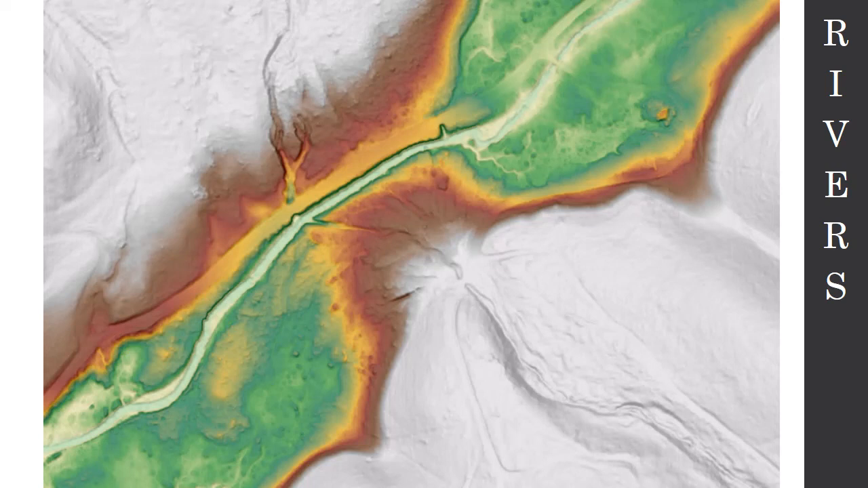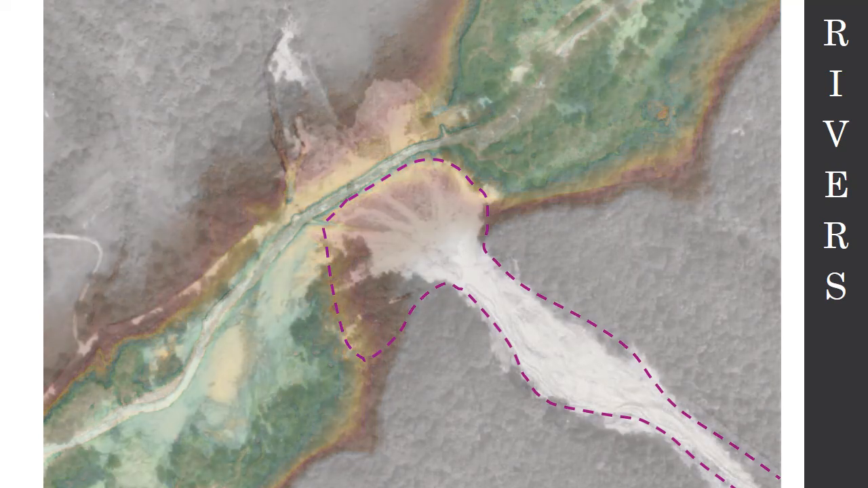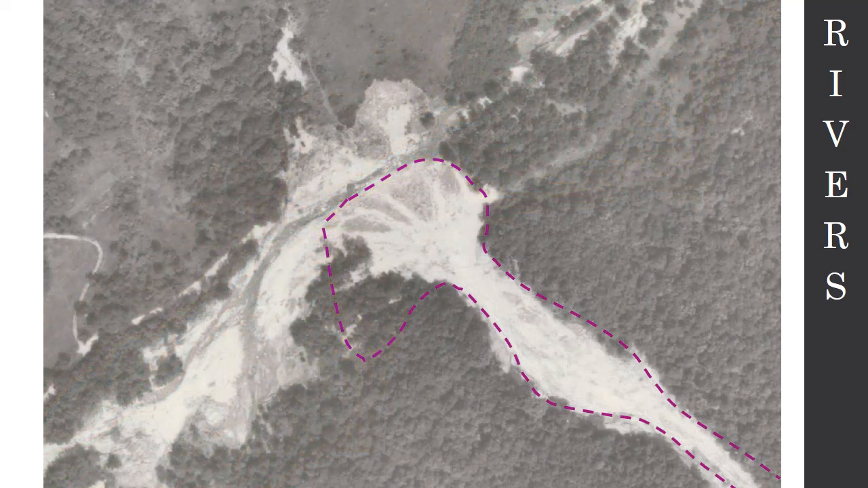All right. So what we're looking at is this feature right here. This almost looks like a bird's foot delta like you would see along the Mississippi River. And I'm going to outline what this is. So let's bring on the 1969 aerial photography. So here's Cub Creek flowing right through here. And what this is, is a landslide. This is the tail end, this is the toe of a landslide. And it has piled up all of its material right up against Cub Creek.